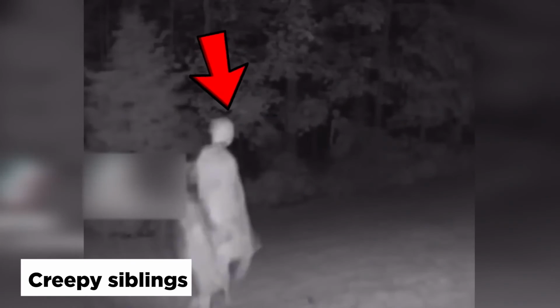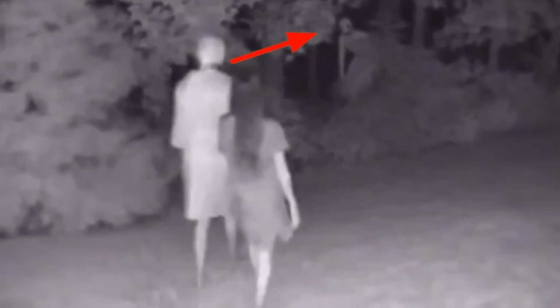Creepy siblings. At first, we'll see two little kids going somewhere. The fact that it was recorded on a trail cam at a very late hour is in itself pretty creepy. Then we see a weird creature behind the bushes signaling for them to come near. Who were those two kids? Where did they come from? And why did they go near that thing? These are some of the questions everyone asked after watching the clip, but no one provided any answers.